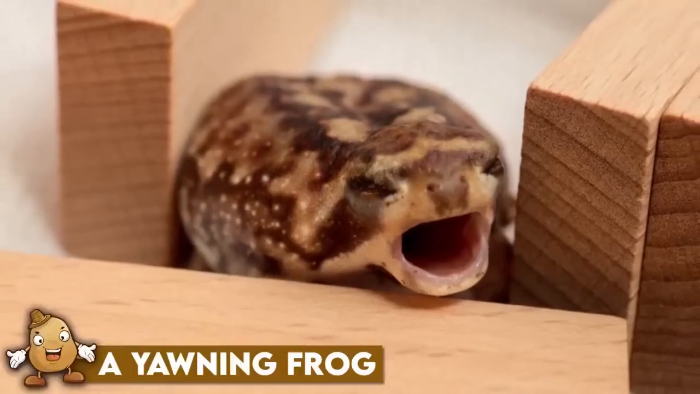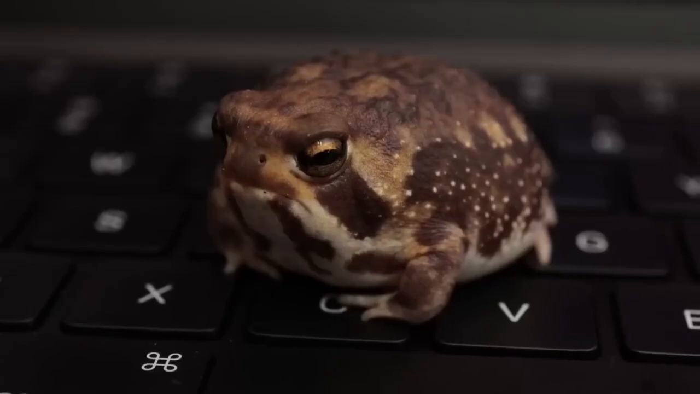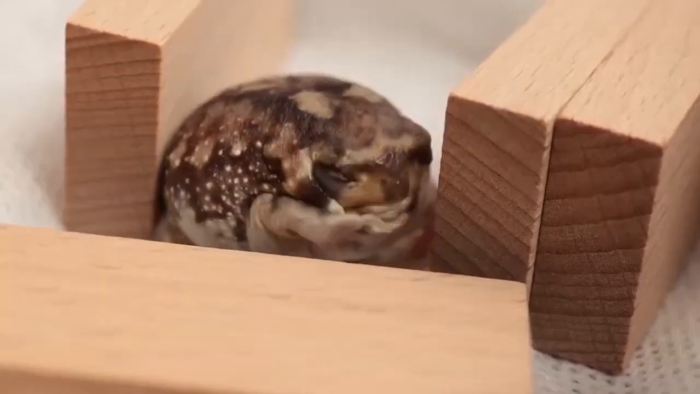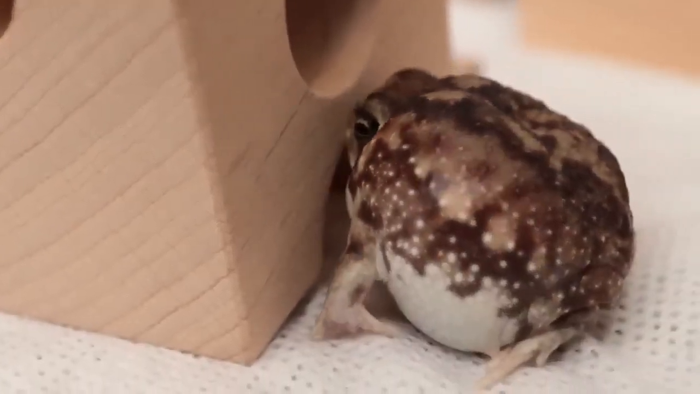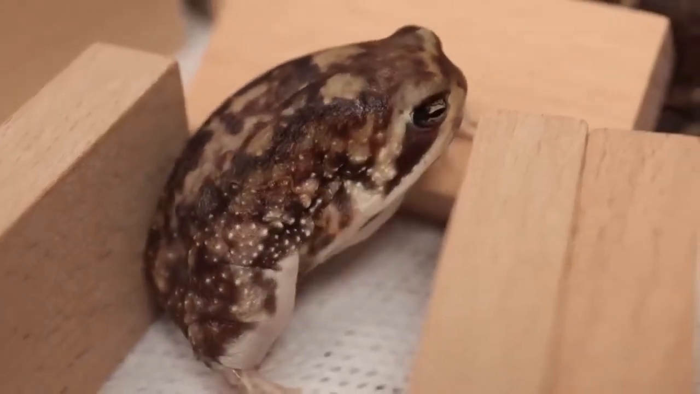A yawning frog. In this short video, we are introduced to a tiny round rain frog. The little guy wakes up from his slumber, stretching out a big yawn. He then rubs his eyes and looks around, before finally squeezing himself into a tiny hole. The video provides a unique perspective into the world of rain frogs, and is sure to captivate and amaze viewers.